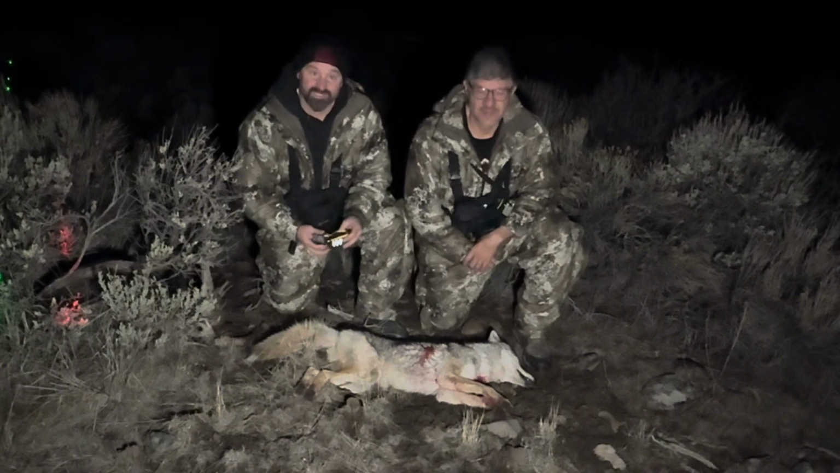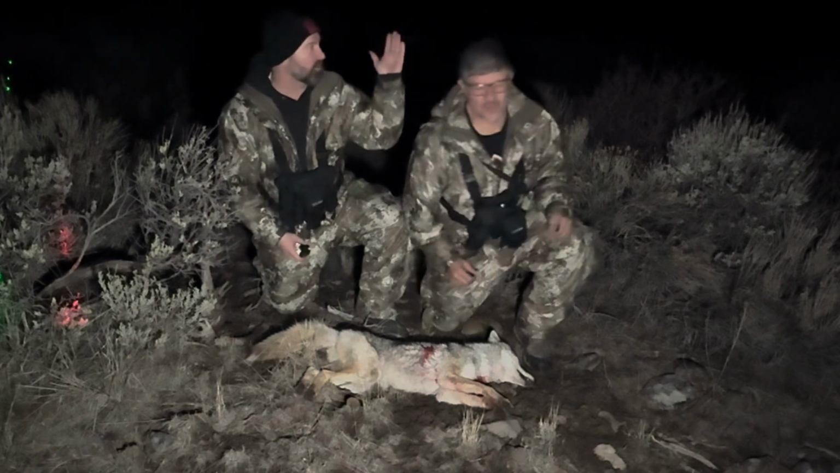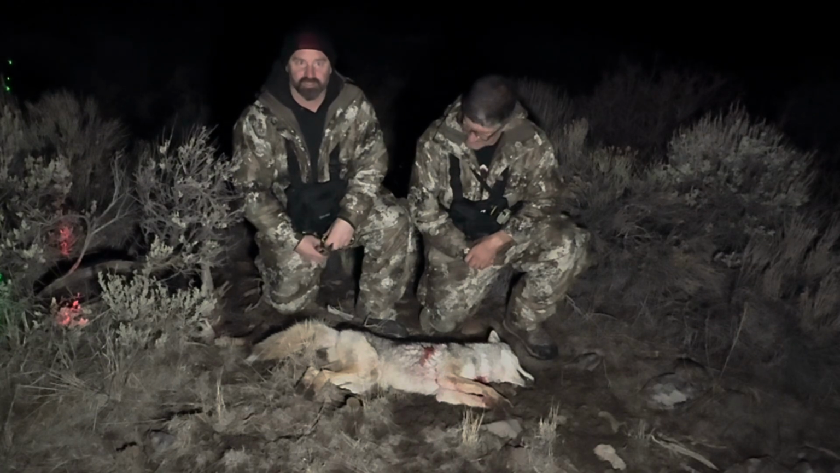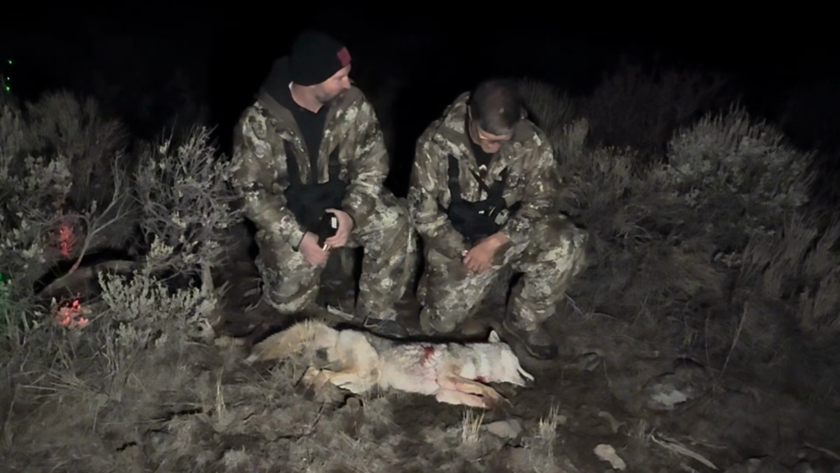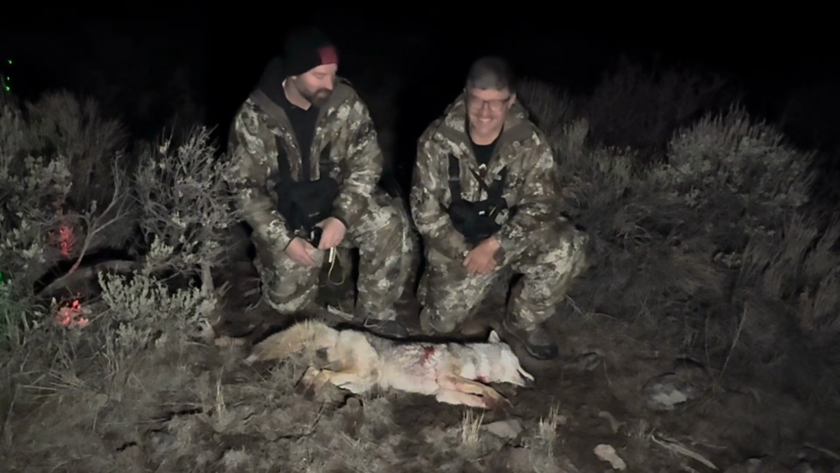Within 30 seconds, we actually had a coyote that started to come in from probably 600 yards. Yeah, it looked a lot closer. I actually thought it was right around 300 originally. And when it started to come in, I'm like, okay. And then ranged it at 470. And I ranged that probably 3 different times.